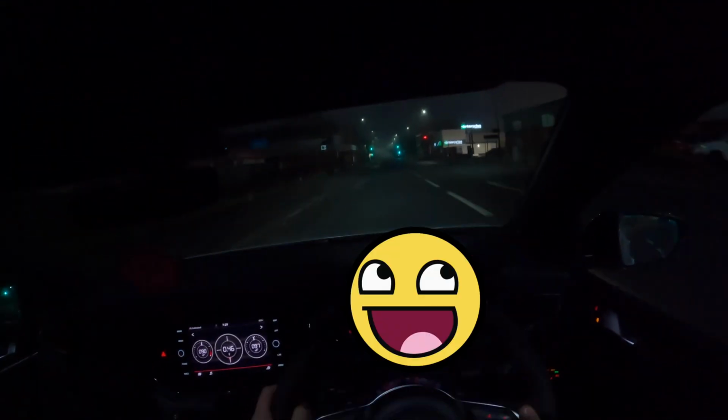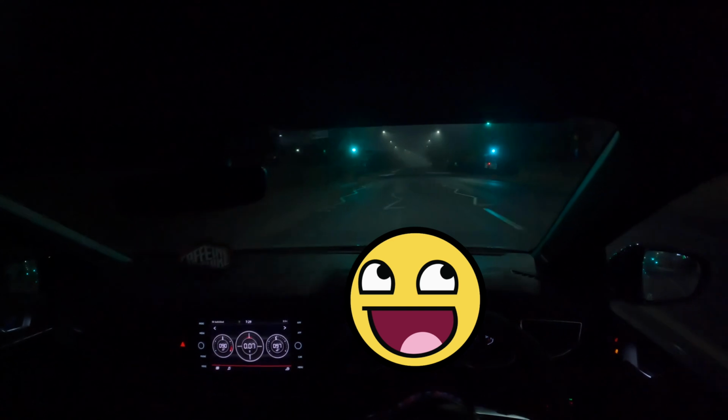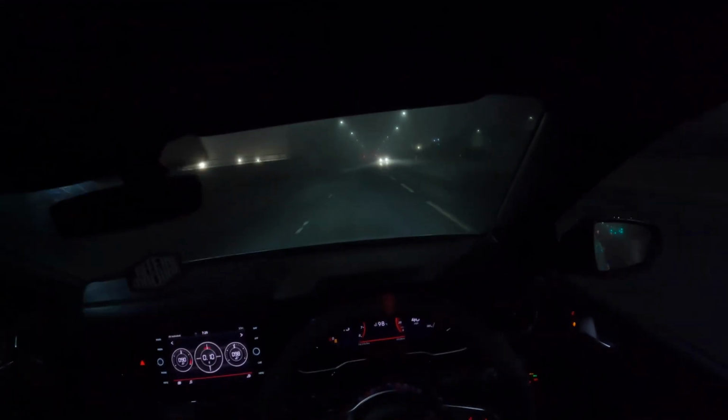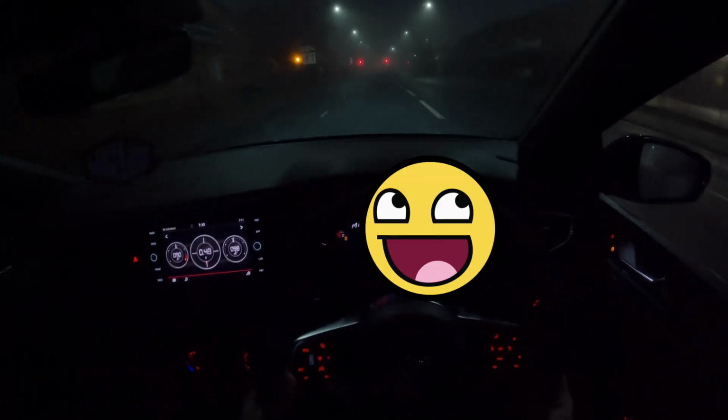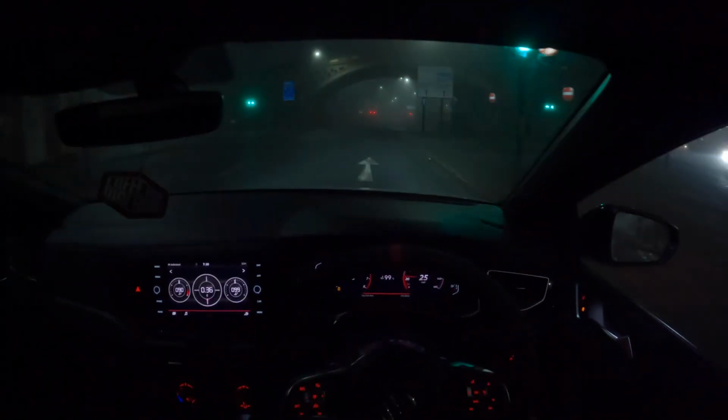Well, Mustang Cobra, whatever you want to call it. Short shift, God. Spooling.